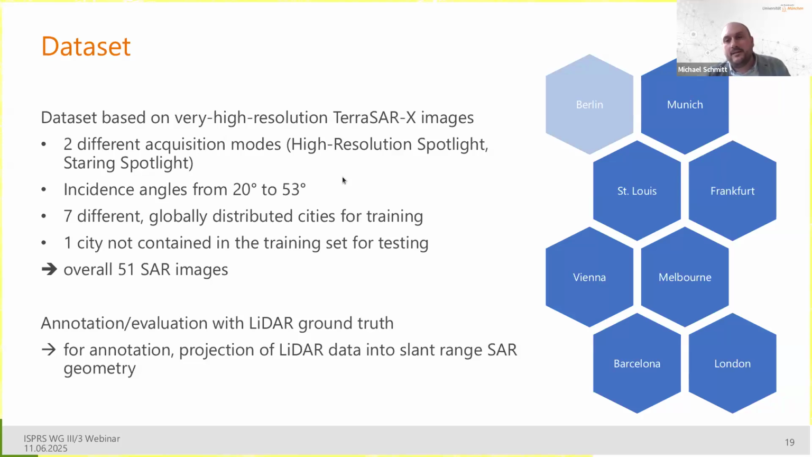If you look closely at the names, it's not really globally distributed, but we tried our best. And then we reserved one city as a holdout test scene that was never used in any training, and this is Berlin, Germany. Overall, at that time, we used 51 SAR images for training, and the annotations came from LiDAR that had to be projected into the SAR geometry, of course, for training, but was remaining in the original UTM map geometry for evaluation.